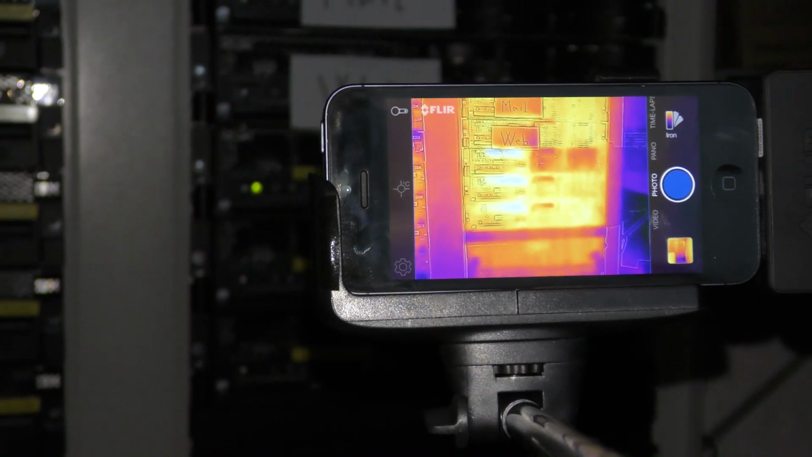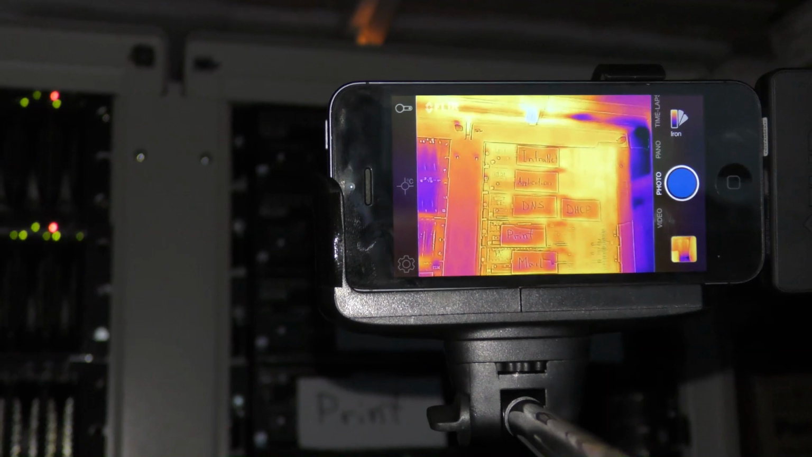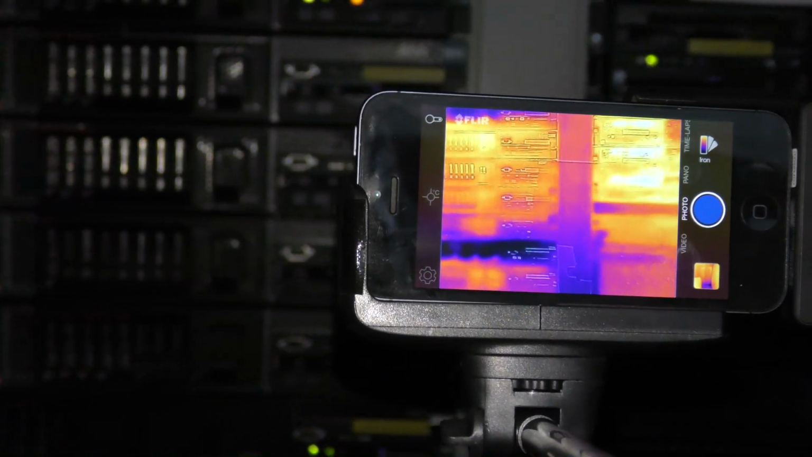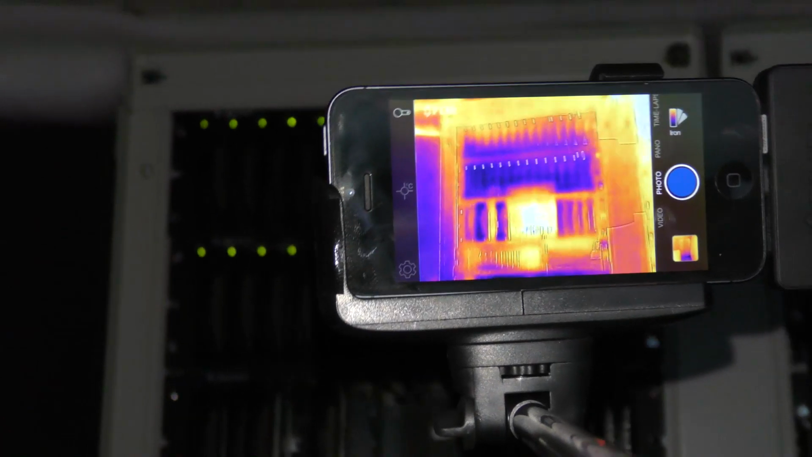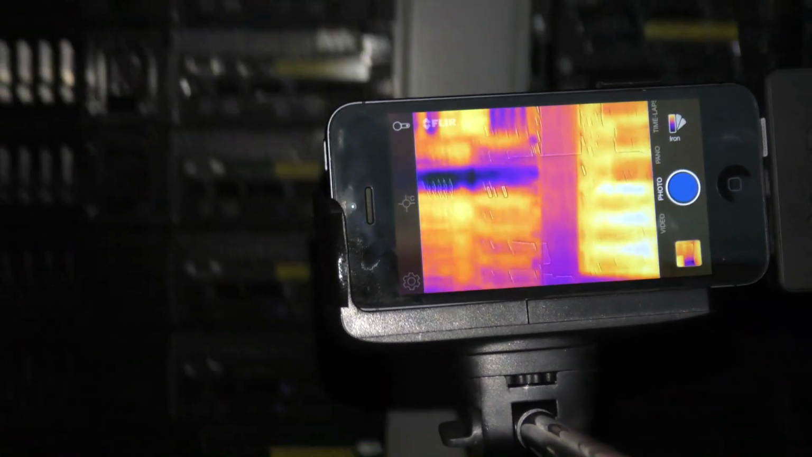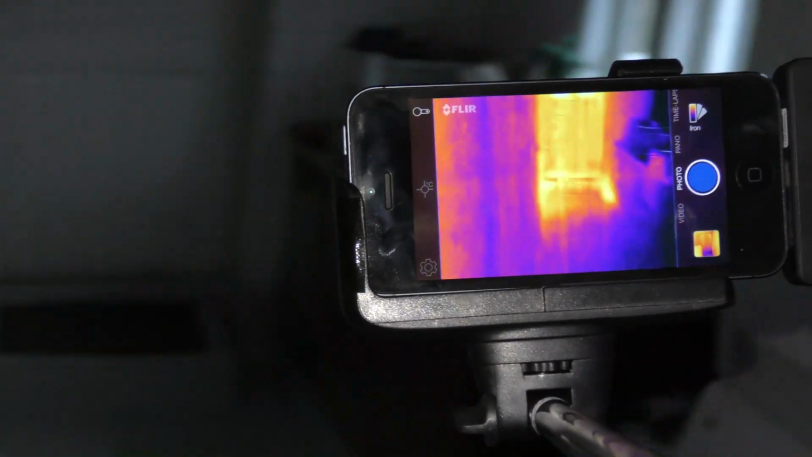They're not particularly warm. The reason they look red is because the air from behind the servers is getting out in front of these servers. And the disk drives. So that's what the data center looks like. And the light never turned on.